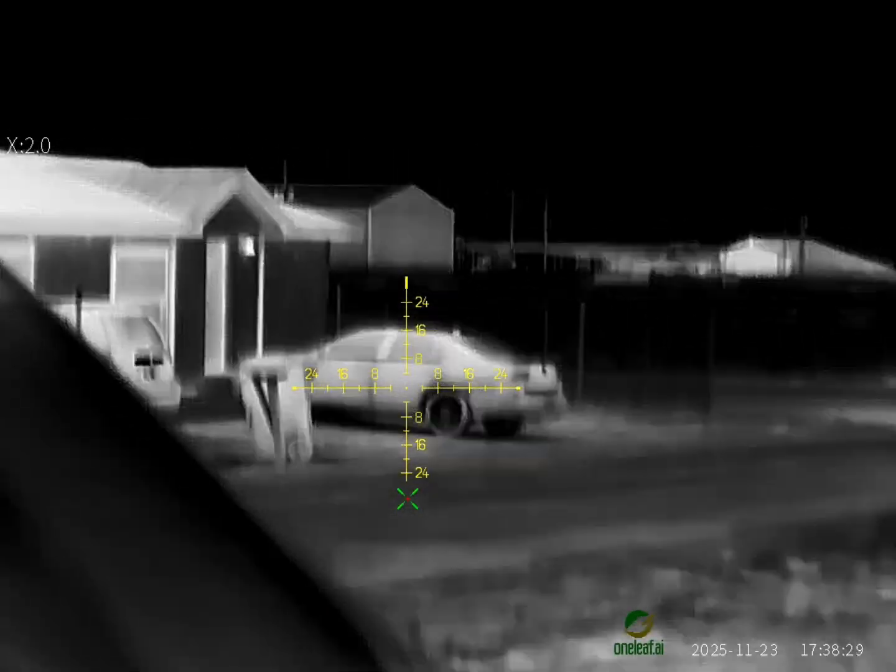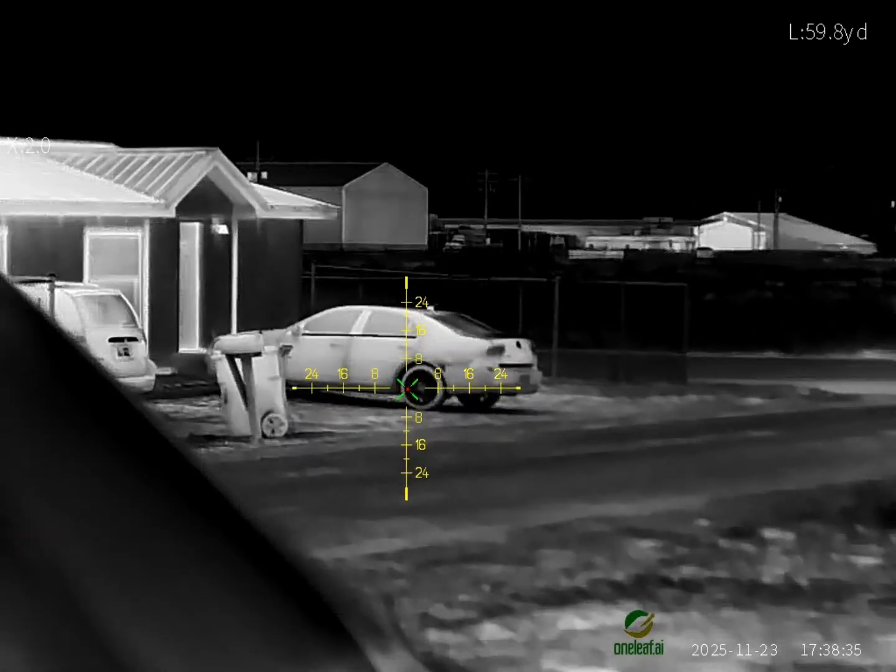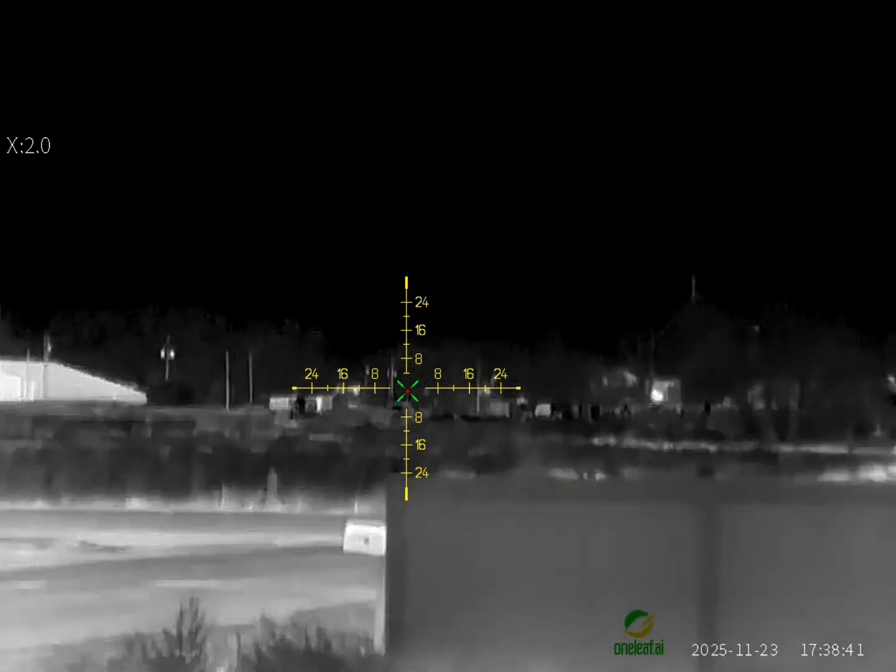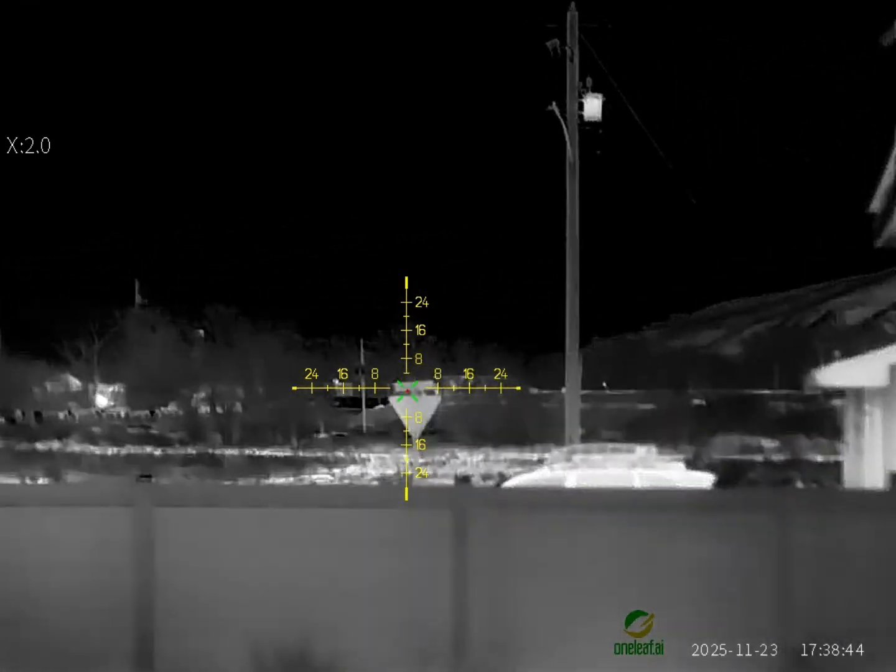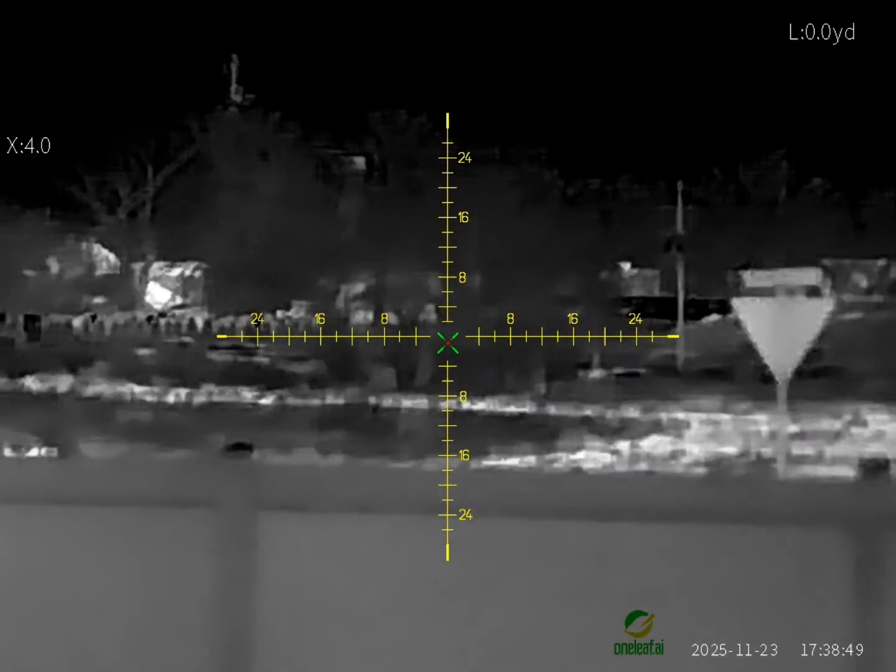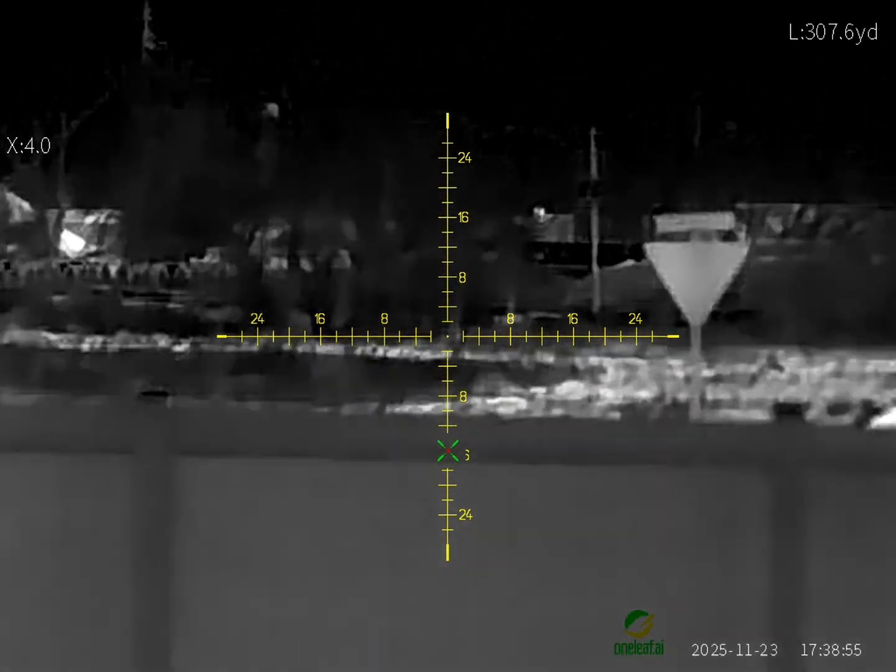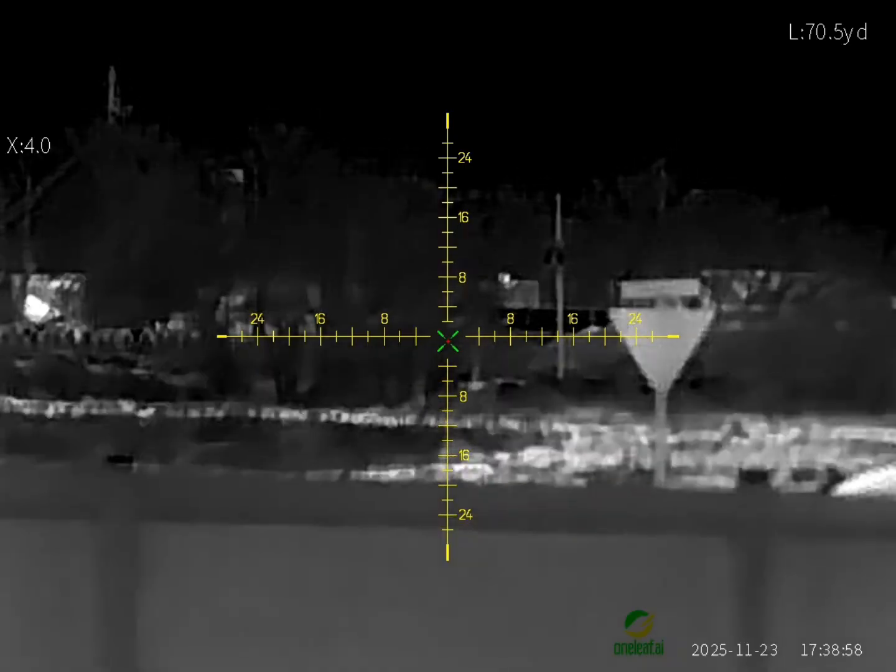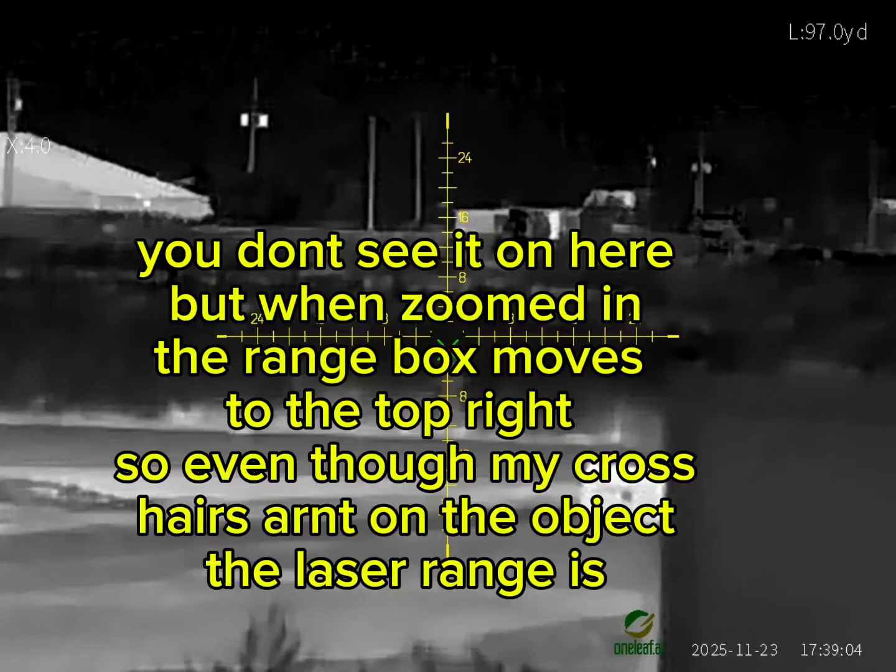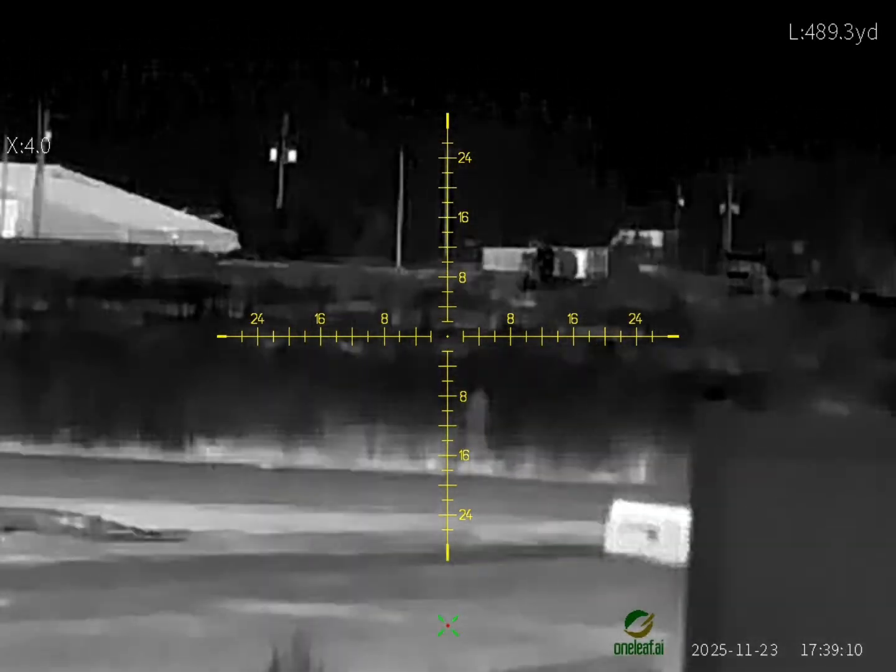Let's see, that car is, we're going to range that car. It's almost 60 yards away, 59.9. So you guys get a little bit of an idea of what's going on. I don't know if we'll be able to range those trees. We'll try it. 310. Let's see if we can do that. Truck. 570.